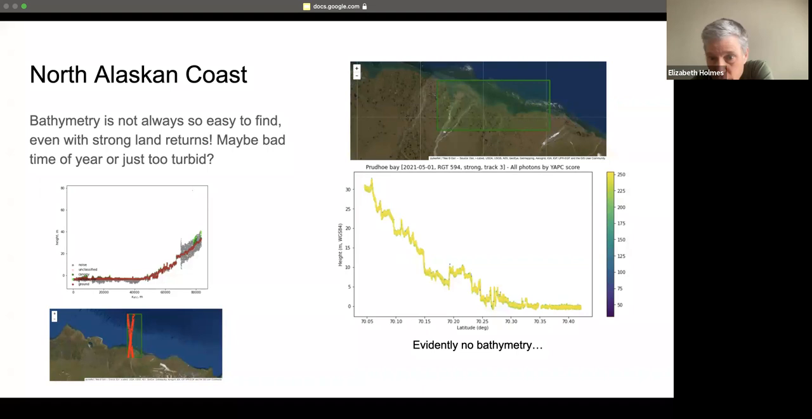And here, in the bottom right is the photon plot. Starting at about latitude 70 or so, that's where the ocean starts. And you can see that we really don't have a bottom bathymetry signal here. It's either dropping off too quickly or the water's just too turbid, something like that.